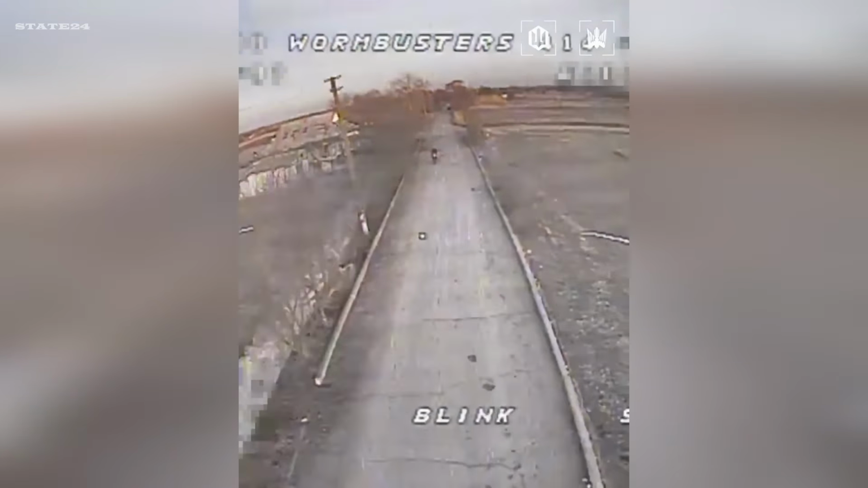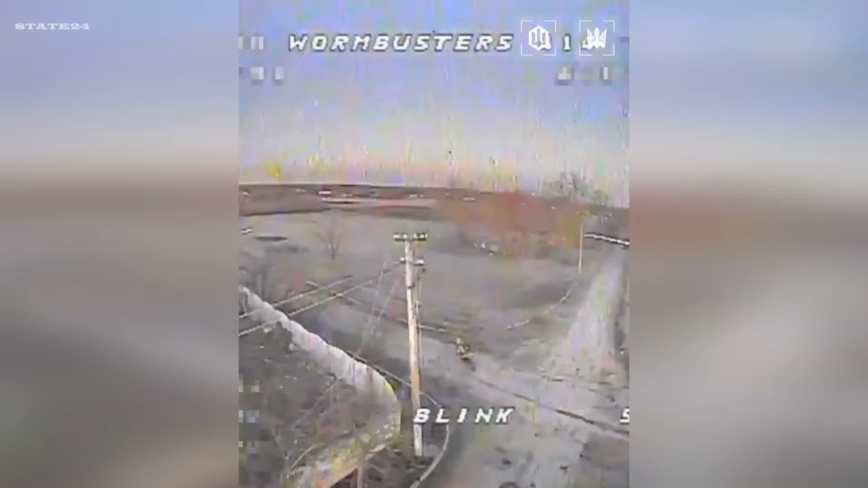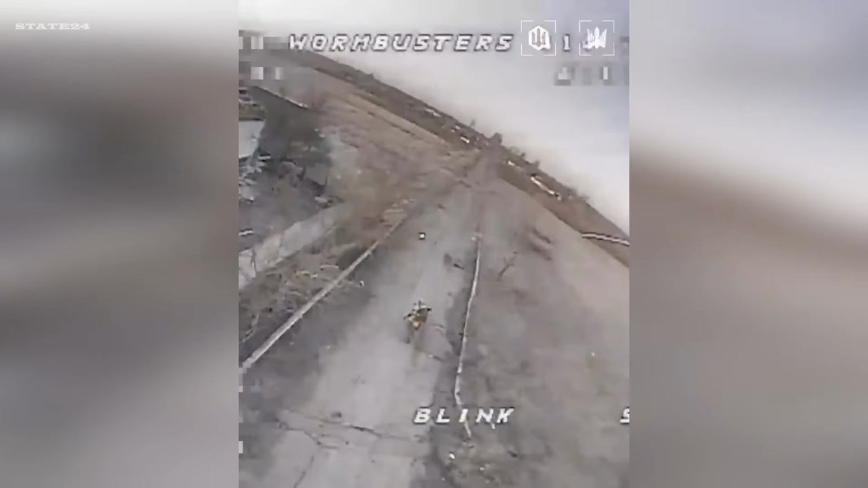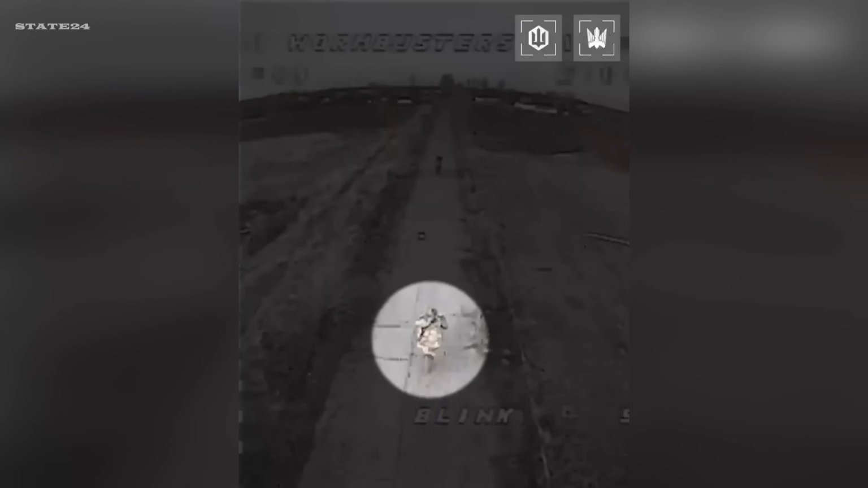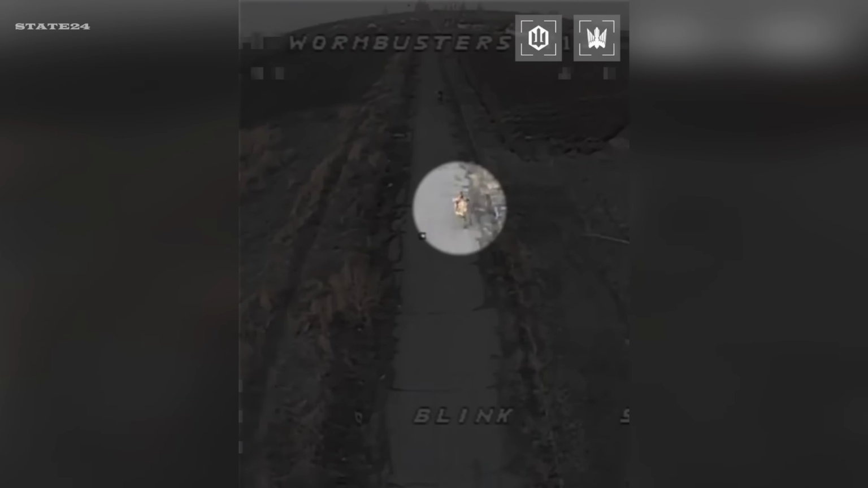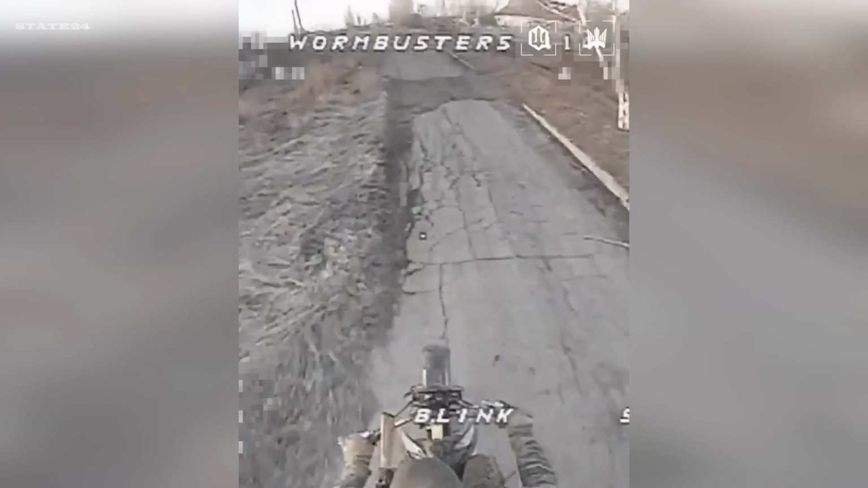This time, the drone's target is a soldier on a motorcycle. The soldier is aware of the FPV drone chasing him and tries to escape as quickly as possible. But he isn't fast enough. It's quite difficult to outrun the drone on a motorcycle, and there's no safe place in this terrain. As the chase continues for a while longer, another soldier on a motorcycle coming from behind becomes the drone's target. The drone operator switches targets and collides with the soldier in the rear.